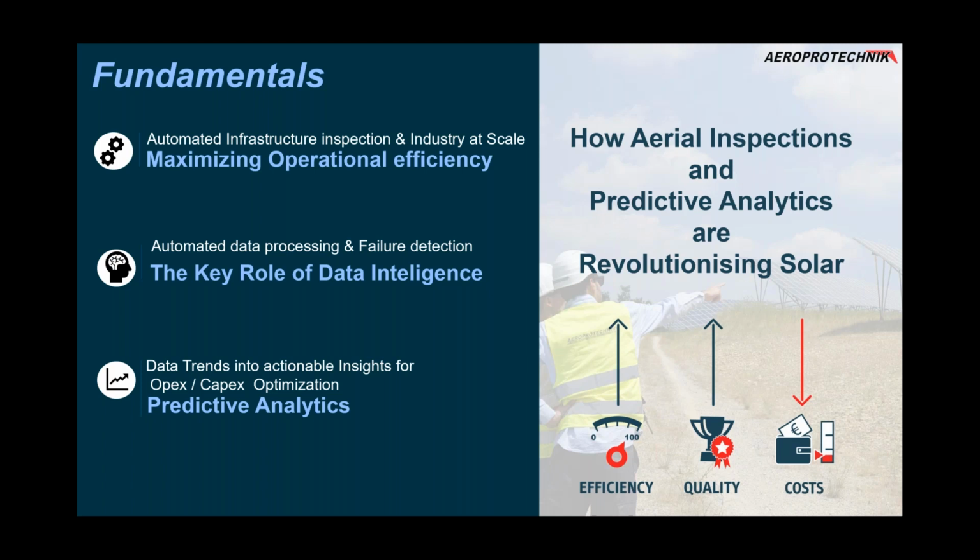The second one is, once we have that automation and scale in place, how we can take data intelligence into the equation, with the key role of automating all the data processing and failure detection afterwards. That's also a very important part of these new and innovative approaches.